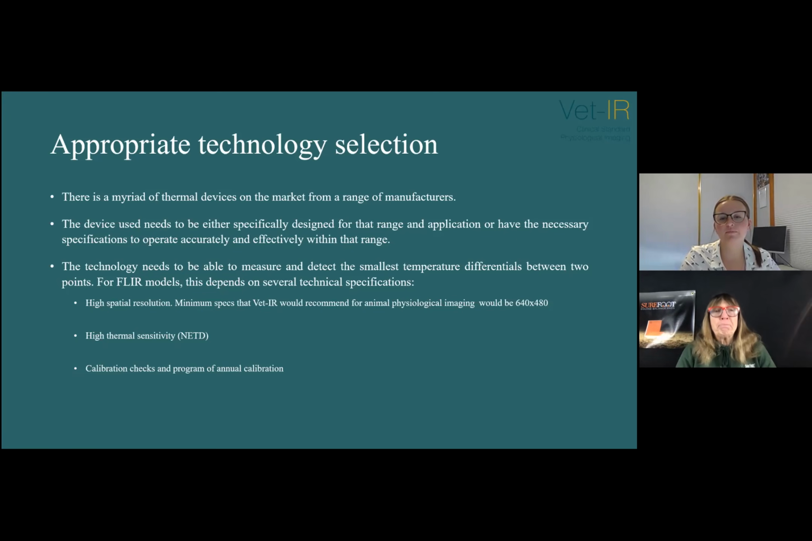Okay, got it. So I guess why use IR cameras instead of the human hand? The human hand can detect temperature differences of around 2 degrees, while a temperature difference of around 1 degree or less can result in sympathetic dysfunctions, meaning they may be overlooked in the early stages simply from palpation. That's interesting, I have been asked this before. People are like, well, why do you need an infrared camera?